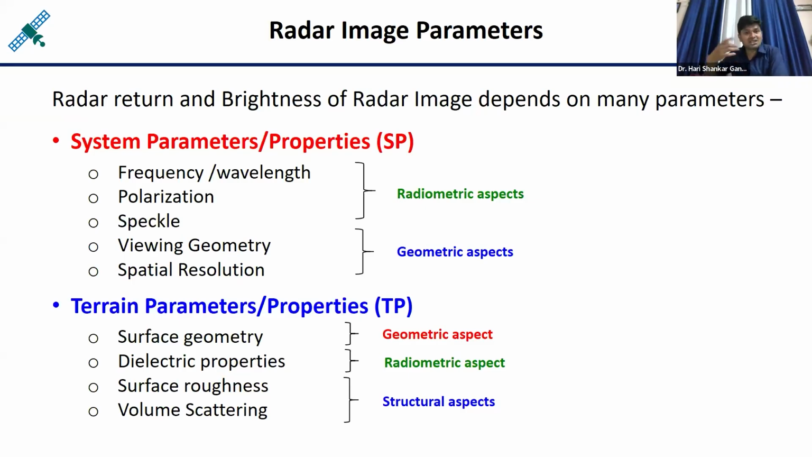So the interpretation of radar images is not as simple as in the case of optical images. To interpret radar images, some extra skills are required, and you can improve those skills if you understand the effect of different parameters on the radar images.